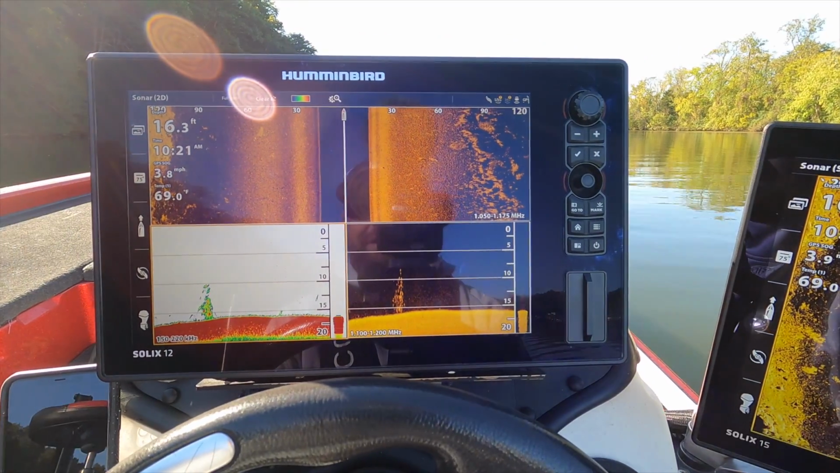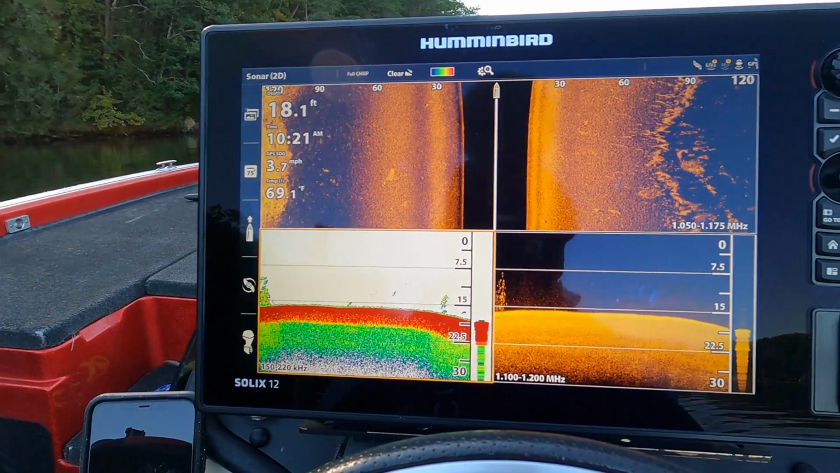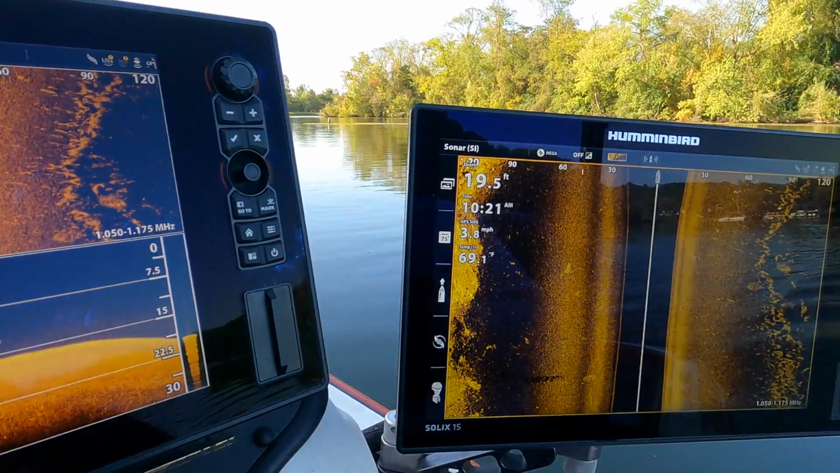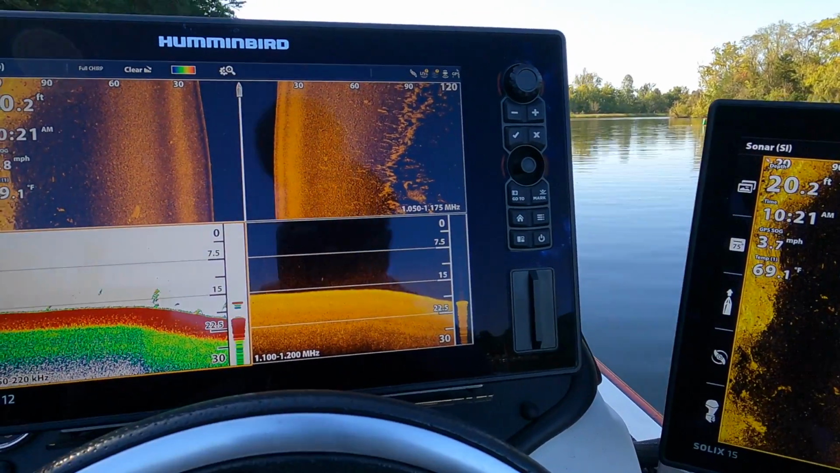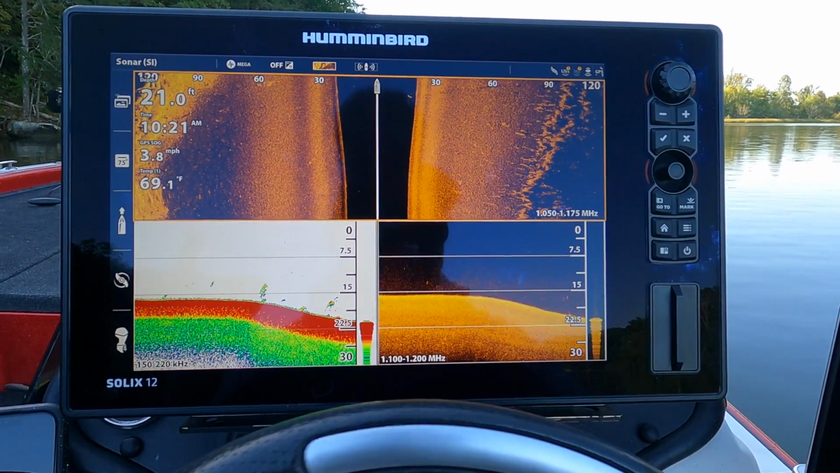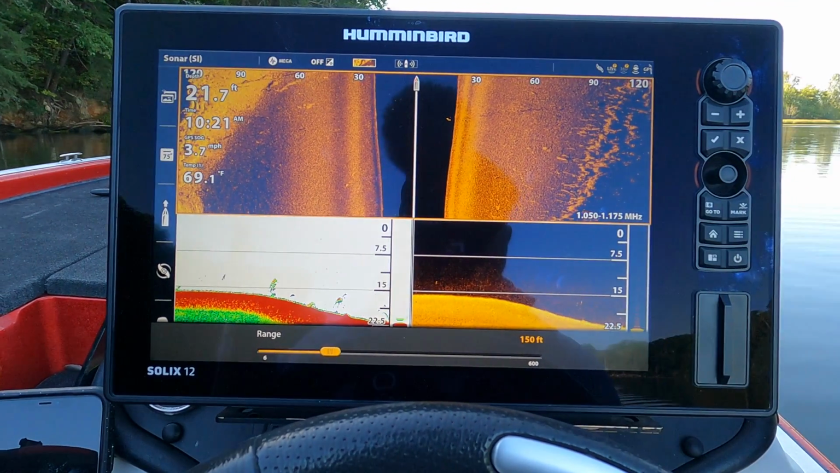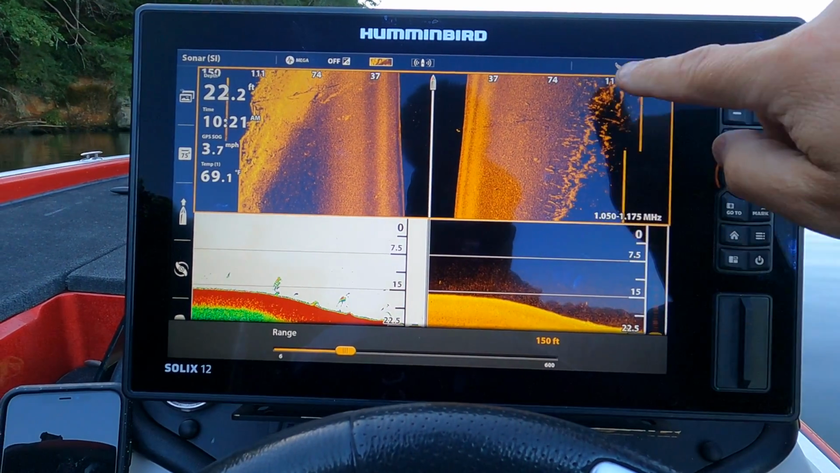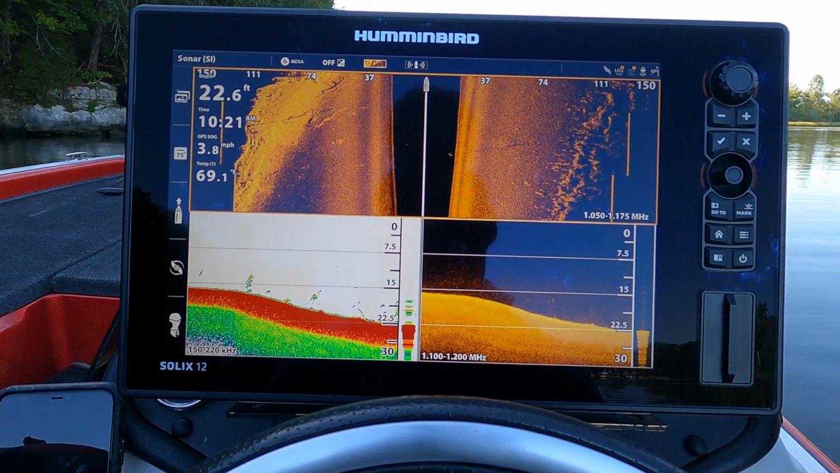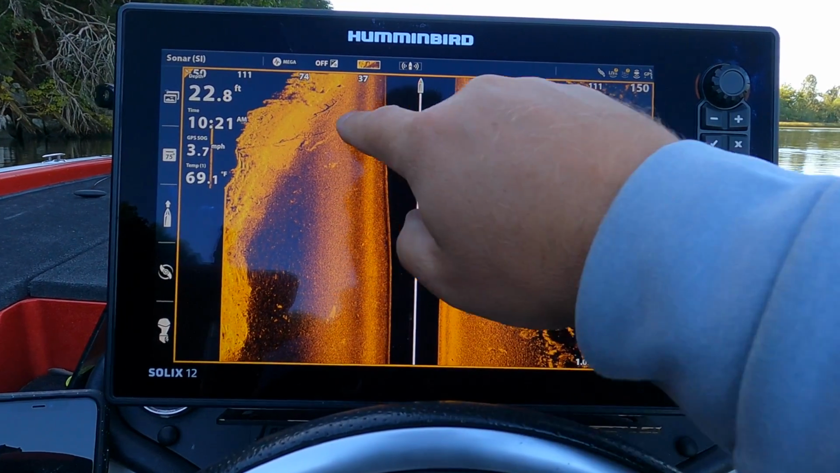Again, I'm trying to zigzag between these boats, so I don't get in their way. We've got a real steep bank right over here, and a big mud flat out to the right of the boat. Go ahead and bump this up a little bit, 150 foot. See the grass line over here, and some trees right here.